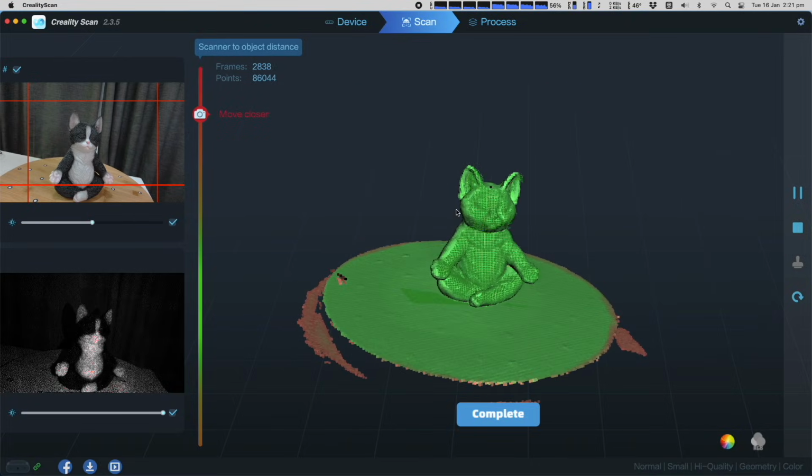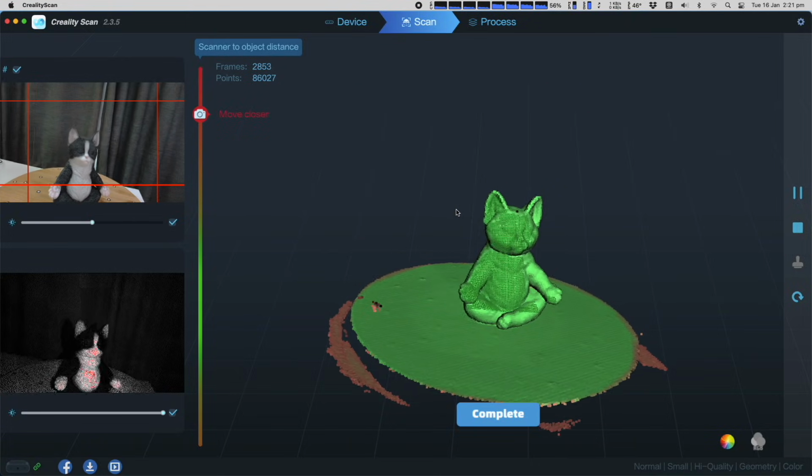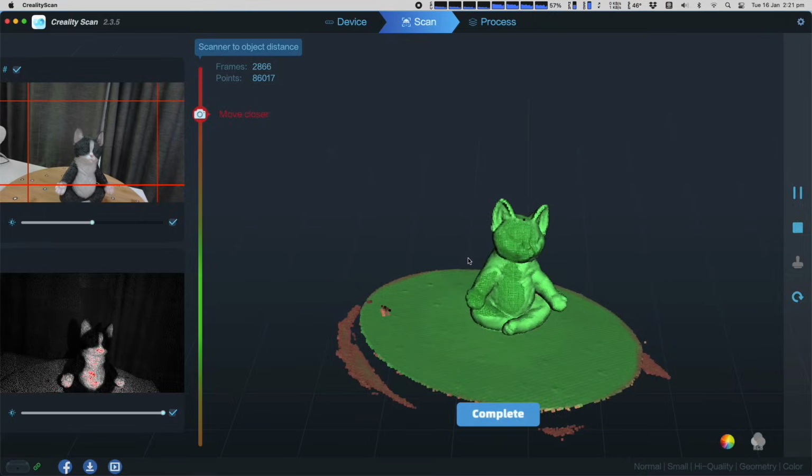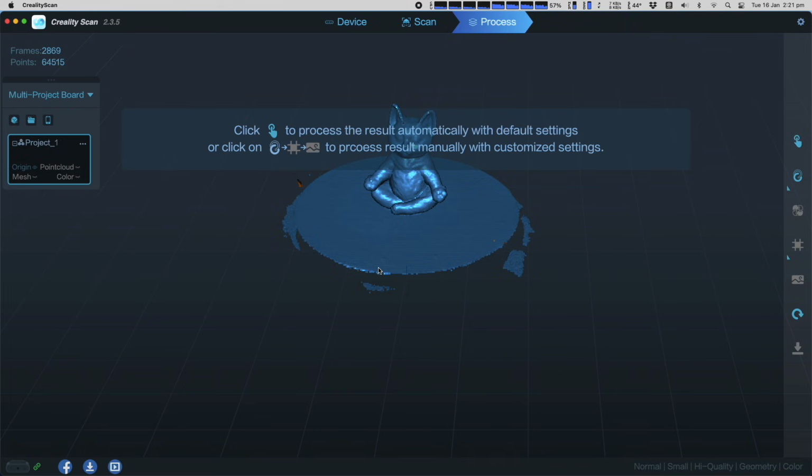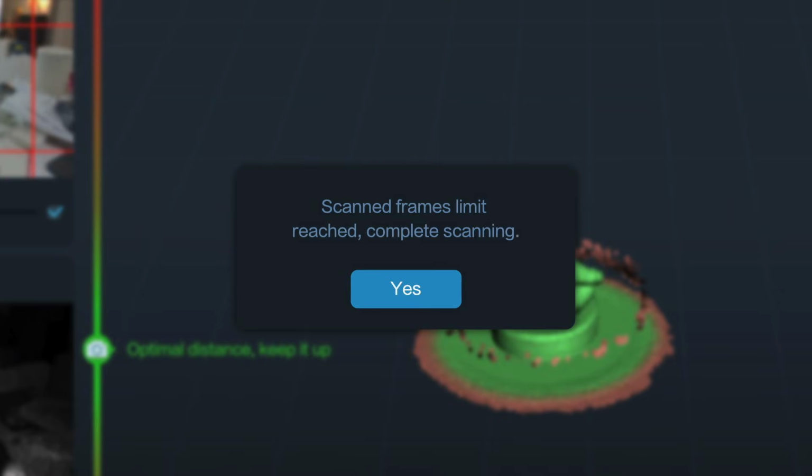When you're happy with the scanned result, with as much of the model showing in green as possible, press the Complete button to view the raw capture. There is a limit to how much data the software can hold prior to processing. When you reach that limit, it will display a message telling you to press the Complete button.